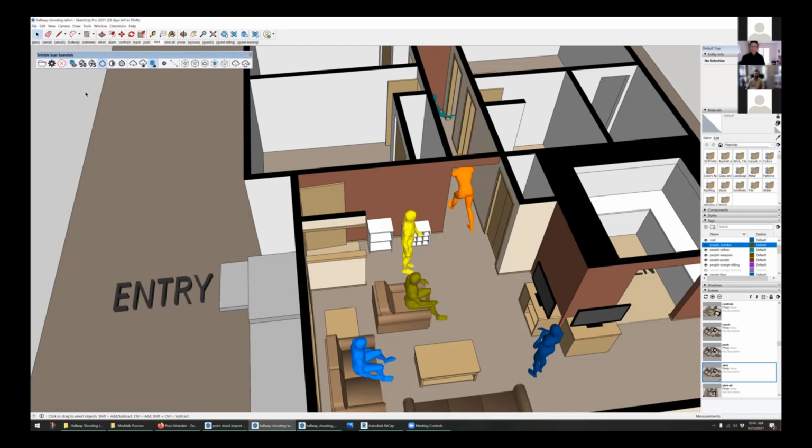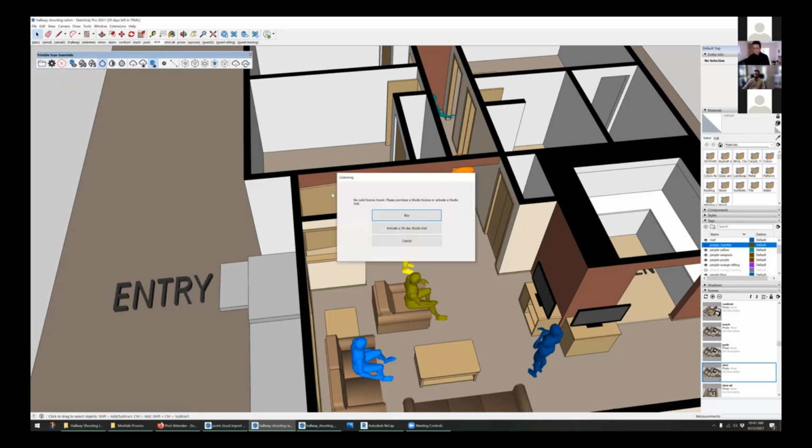Yeah, it's quite simple. The process is you can open a point cloud. Whoa, looks like I just got kicked off our free trial.